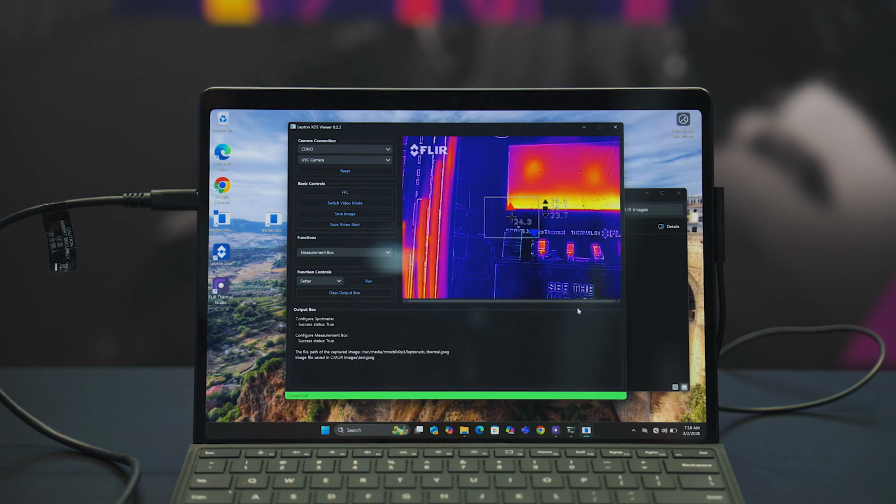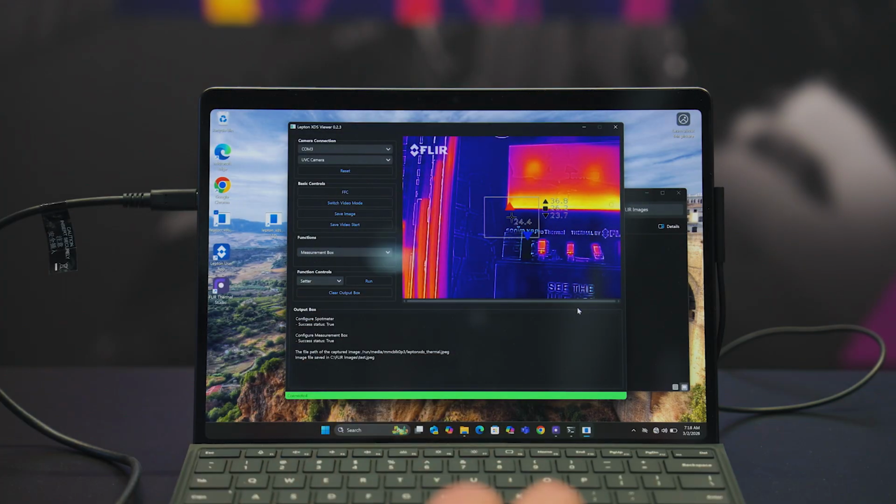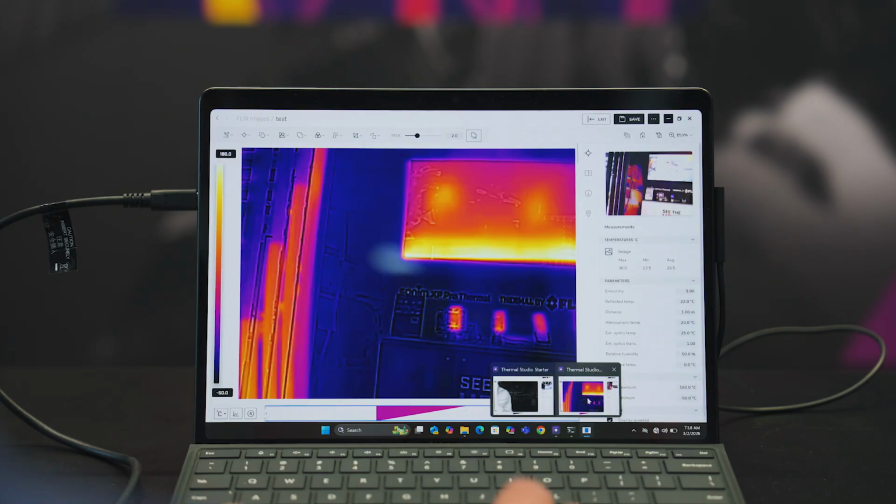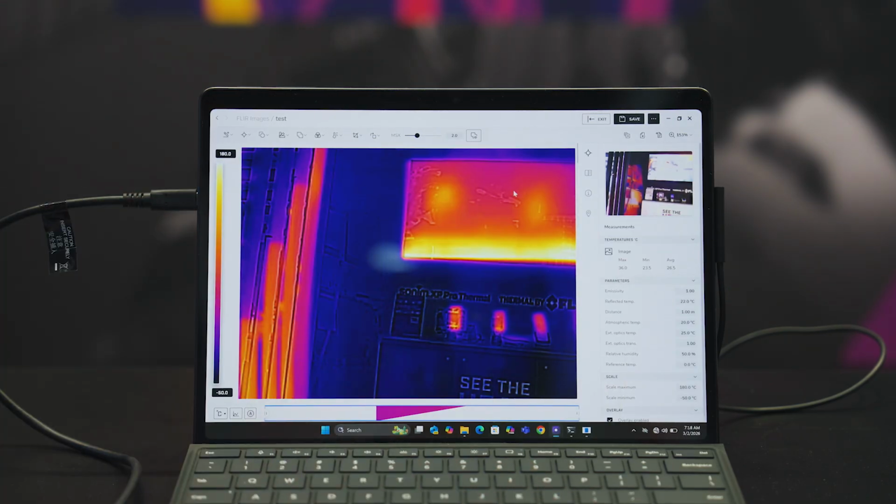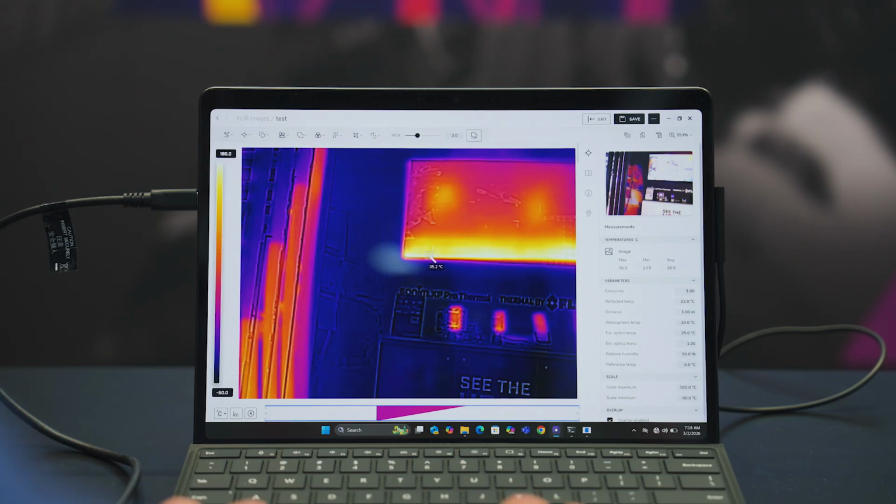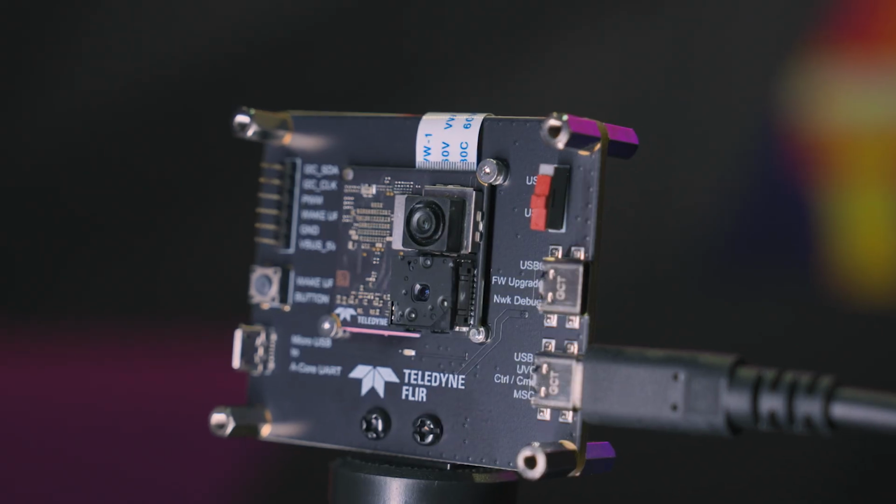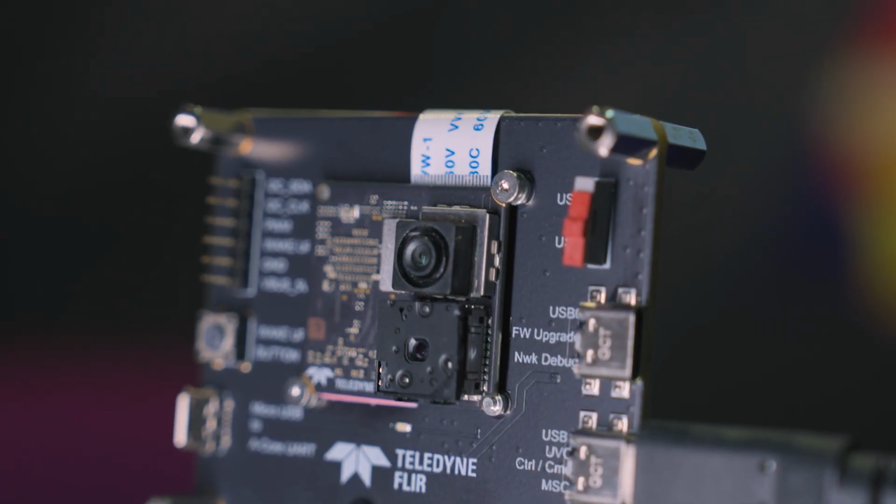So as we see here, we've got our Lepton XDS screen on here with the MSX, a couple of boxes, a spot meter, etc. And I just go ahead and save that image. When I save that image, I can actually come into my FLIR Thermal Studio software package and recall that image and start doing post-processing on it because it is in the radiometric JPEG format. So I can do things like add a spot meter, add rectangles, get the temperature measurement of various objects and scenes, create reports, etc. This is truly on the FLIR ecosystem, allowing you greater access to things like report generation and post-processing, all through the Lepton XDS.